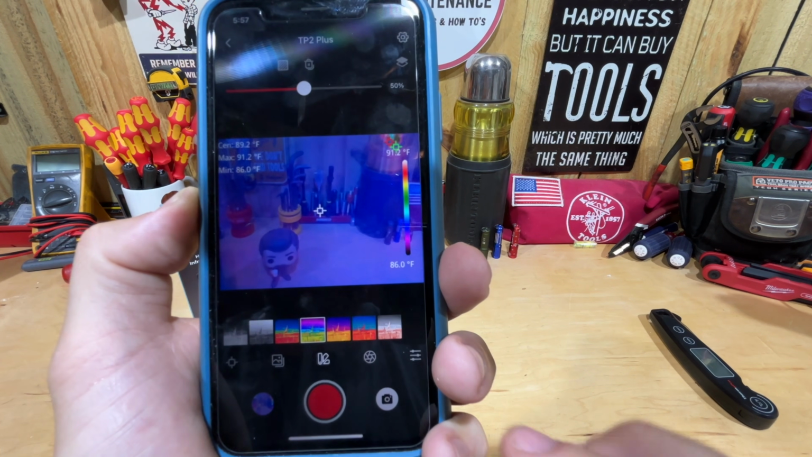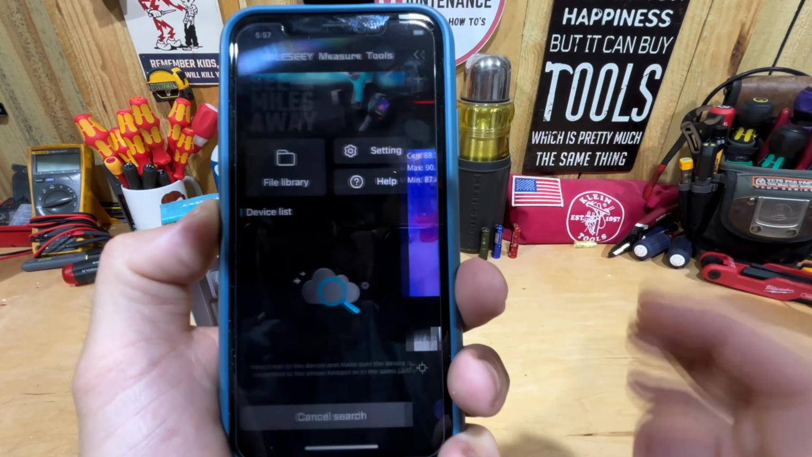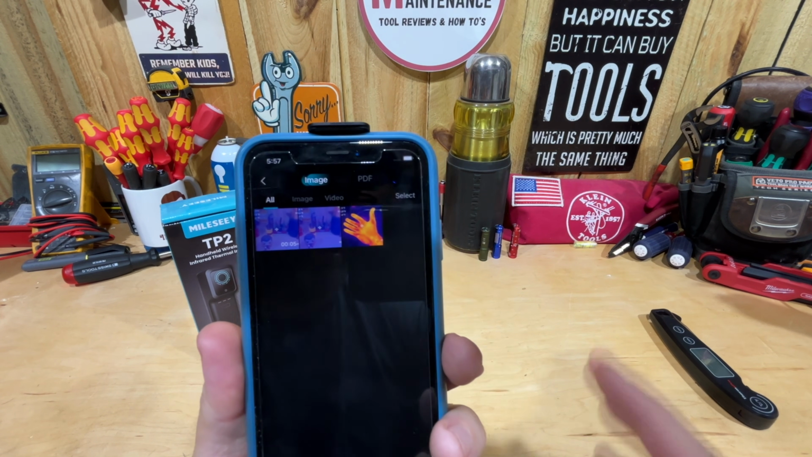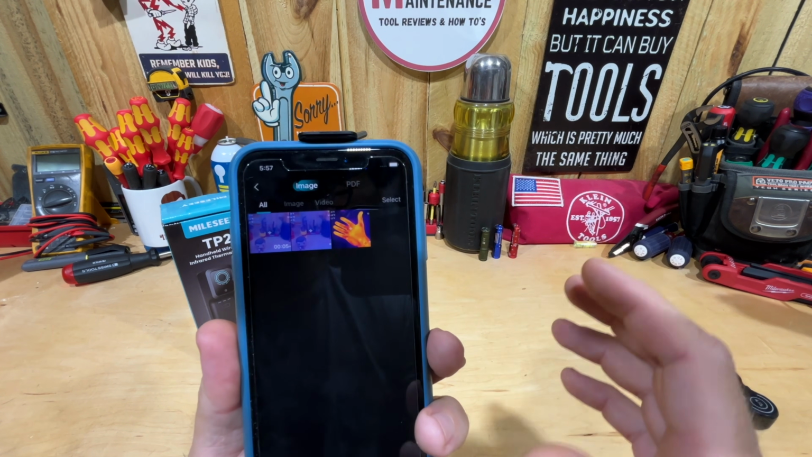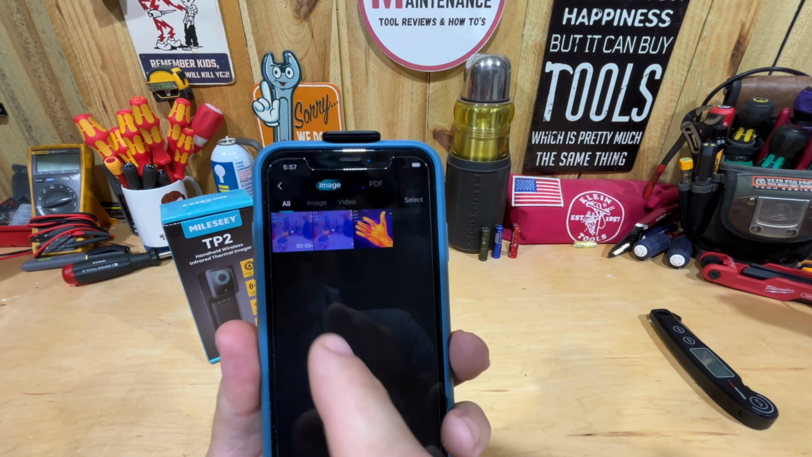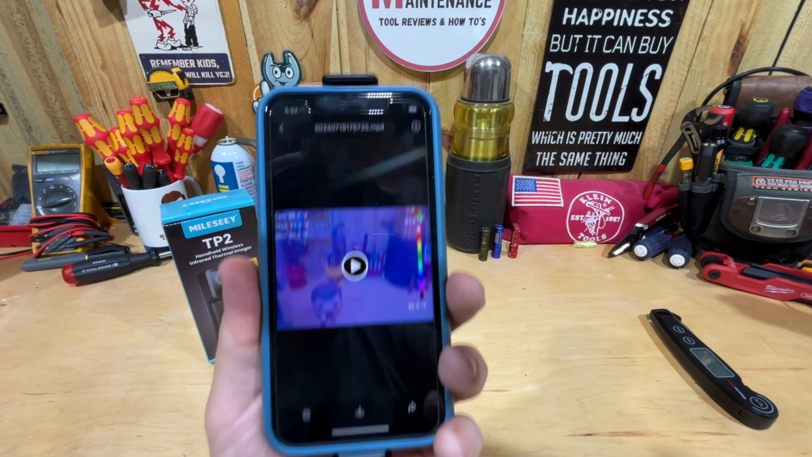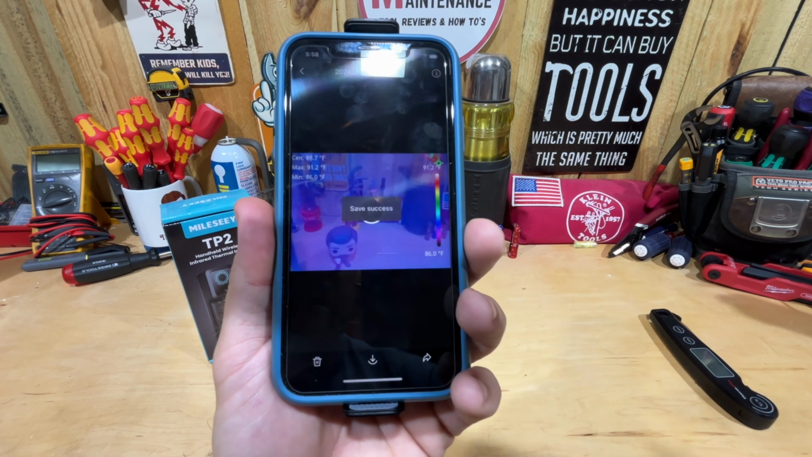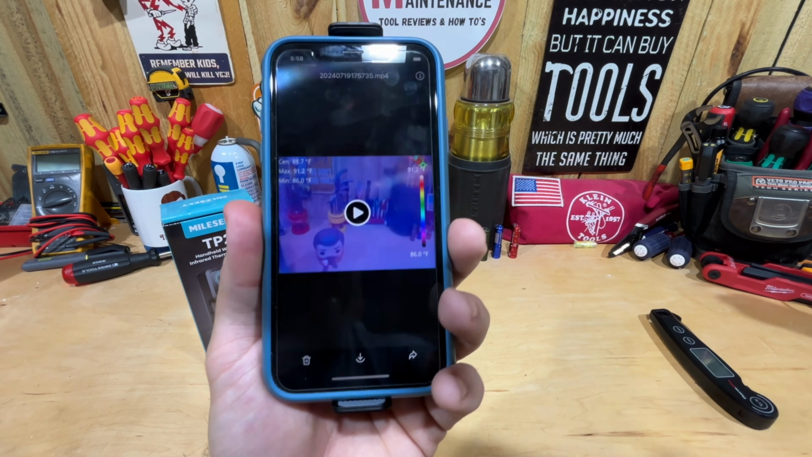That ends that recording. So now we're going to go back to this screen, get into our file library. This is where they all go. So they don't go directly to your phone until you move them over. So if I wanted to move it to my phone now, I could click on this video. I could hit save. And again, you're going to have to allow access to the photos. Now it's going to be in my camera roll.